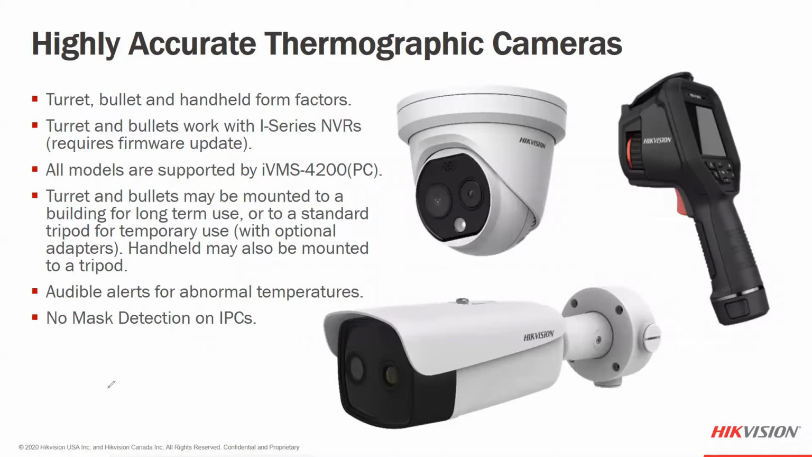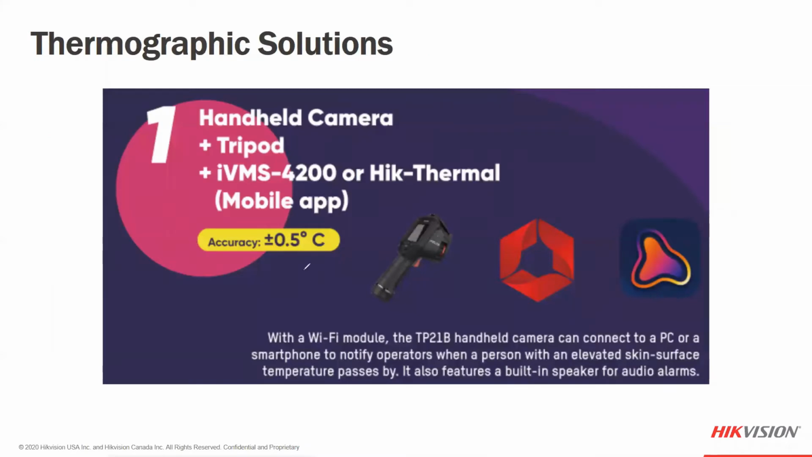So let's continue on. This is one of the solutions that we would have using the handheld camera. The handheld camera by itself does plus or minus 0.9 degrees Fahrenheit, or plus or minus 0.5 degrees Celsius. It is supported by the 4200 software, or we have something called the Hikvision app. The Hikvision app can be used to visually monitor what the camera is seeing. If the camera is on a tripod, we could do that, or use our complementary software, the 4200.